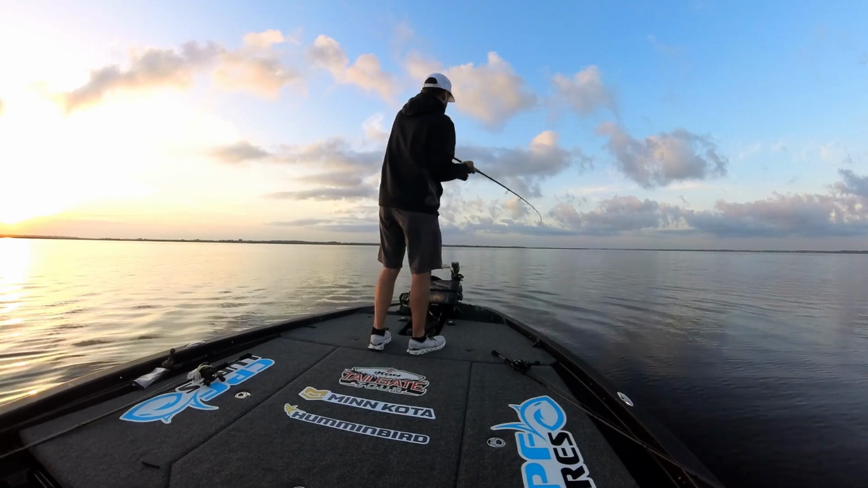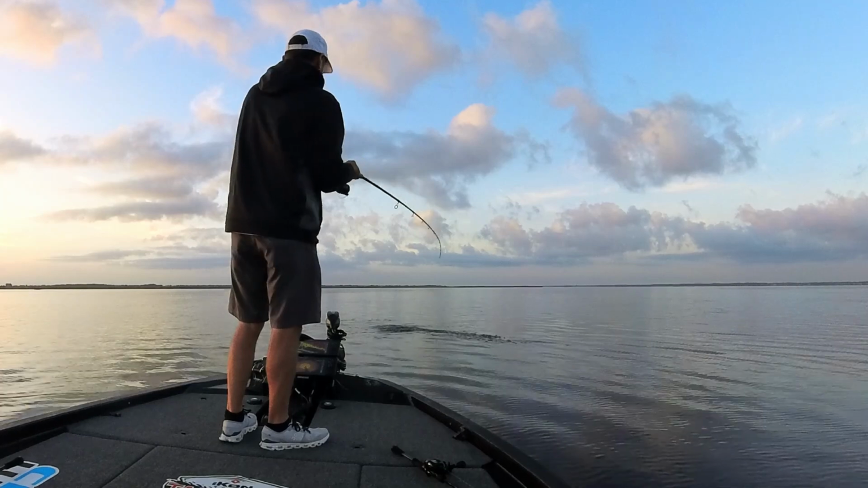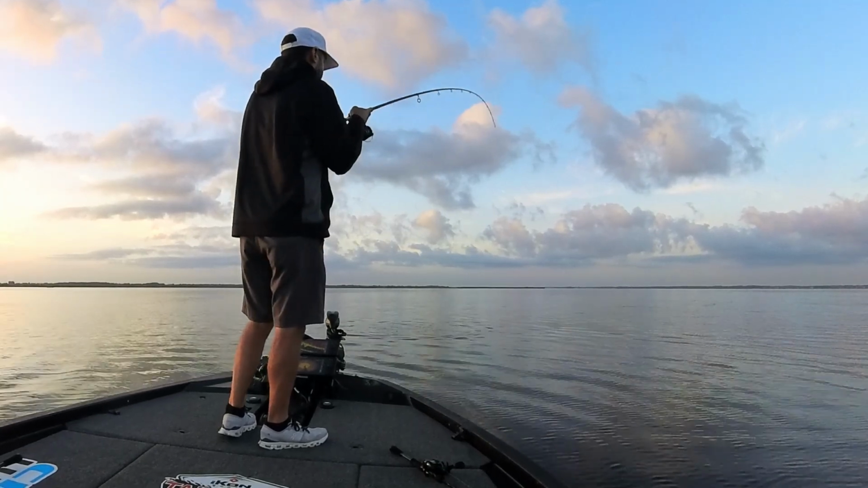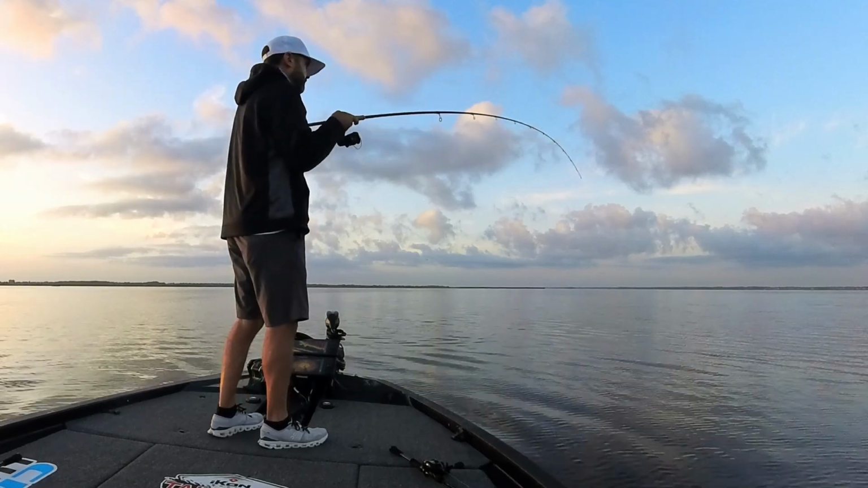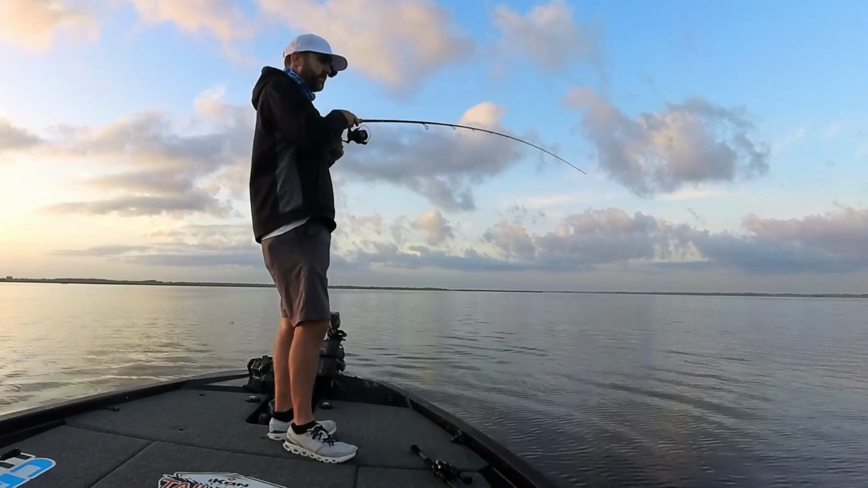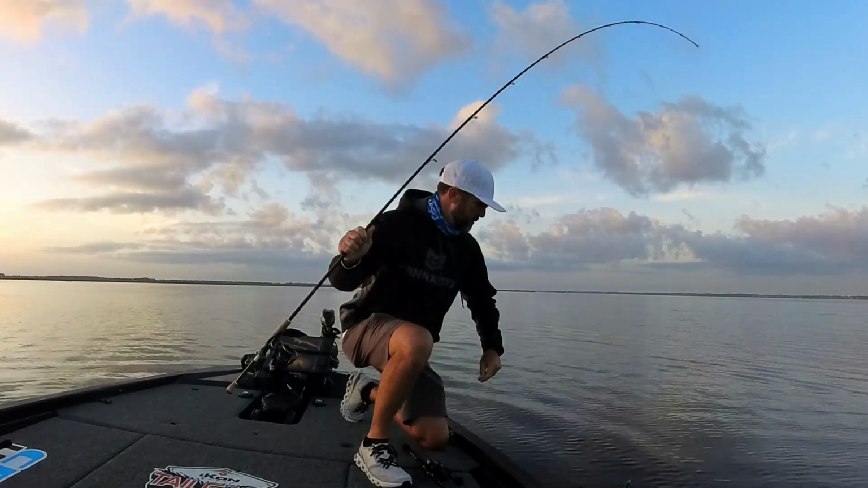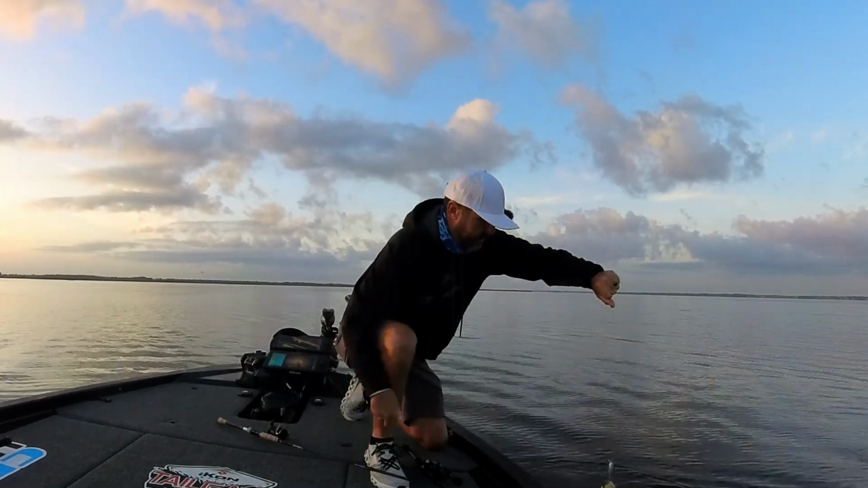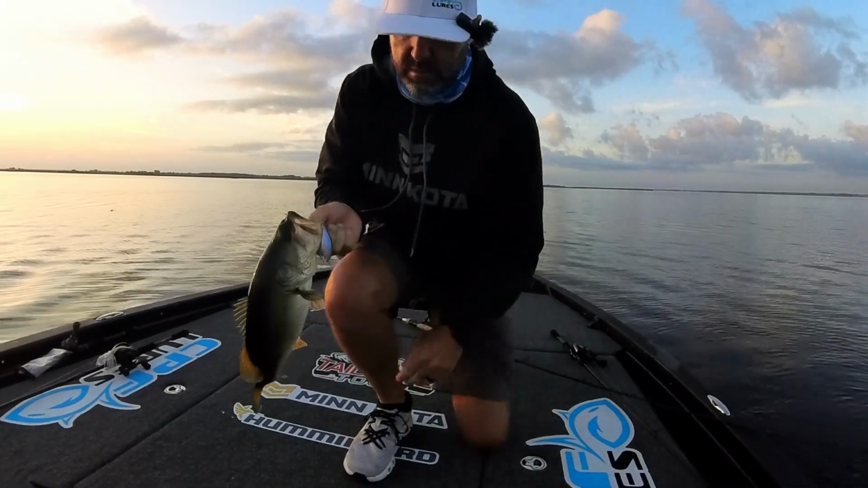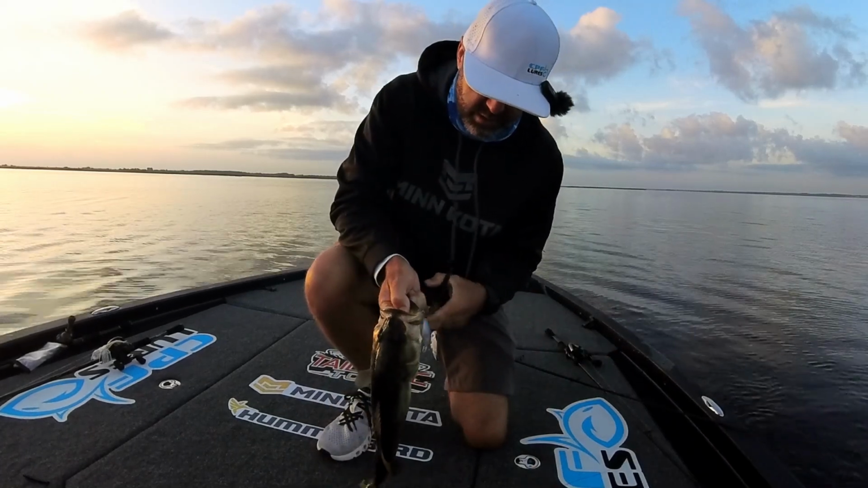One. Little fish there. So this, just caught this fish on our new little shad crankbait here.